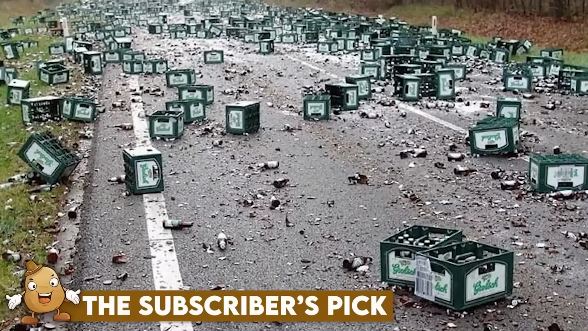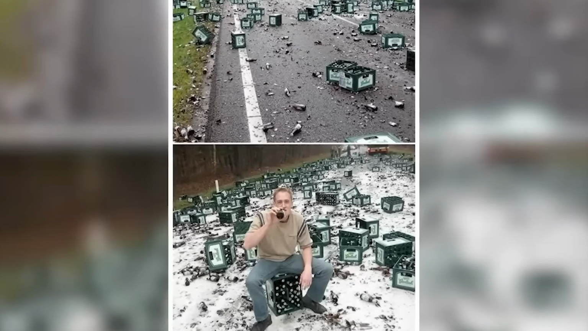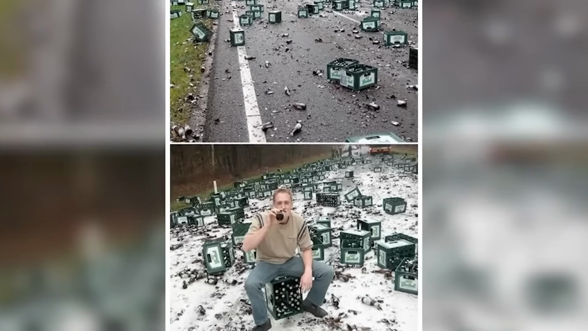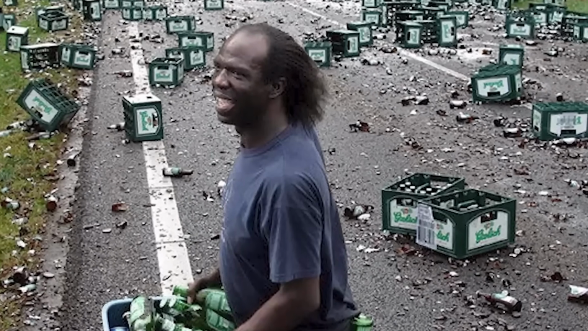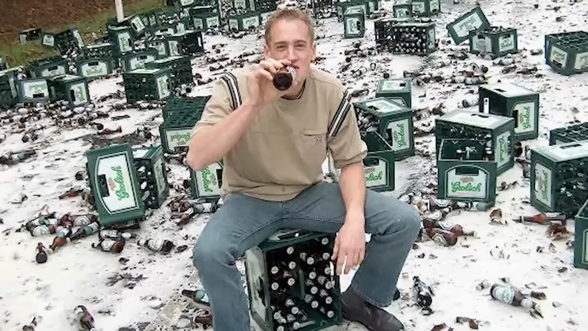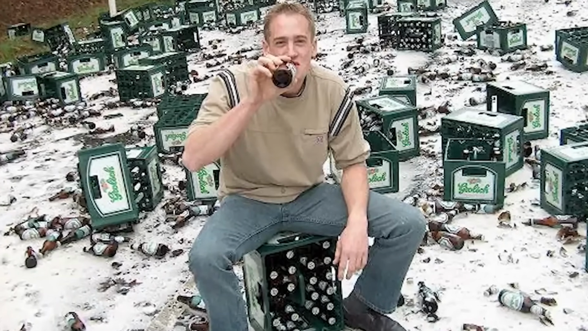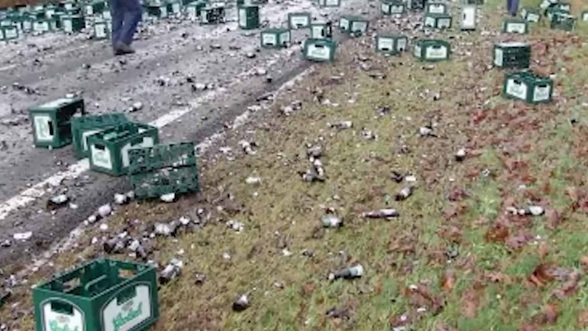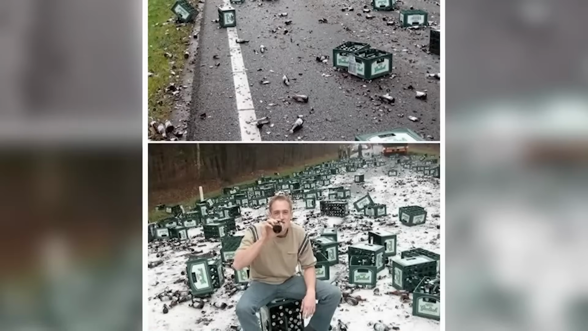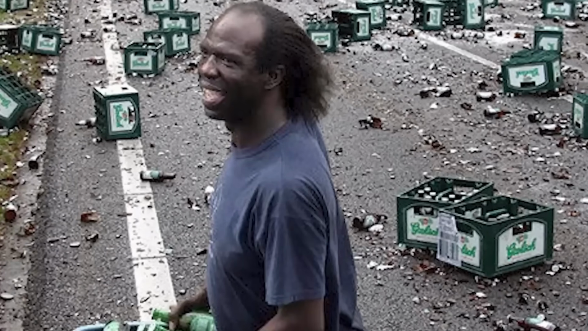The subscriber's pick. This image is taken from an unusual incident that took place in the Netherlands on May 11, 2005. A highway was closed due to a spillage of 2,185 cases of Grolsch beer, causing what was referred to as a sea of beer. The picture captures an onlooker attempting to take away some of the undamaged beer bottles from one of the cases. The event, which caused quite a stir, is remembered as an amusing and lighthearted moment in the history of the Netherlands.